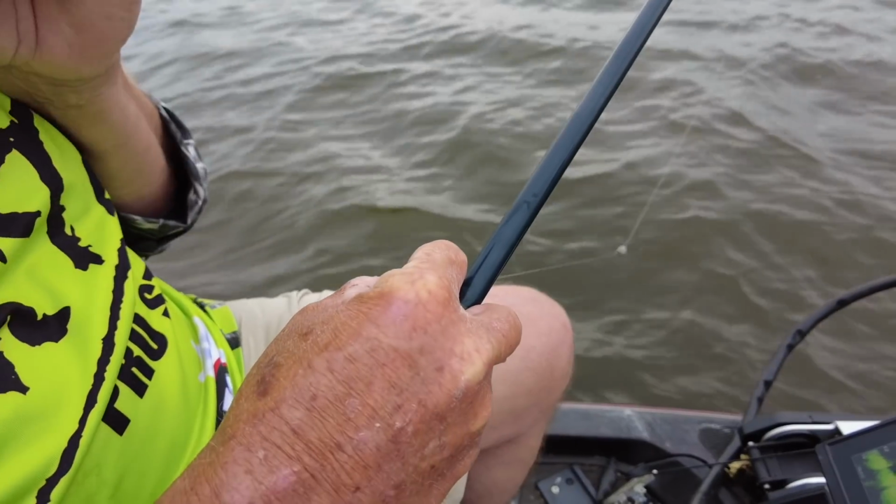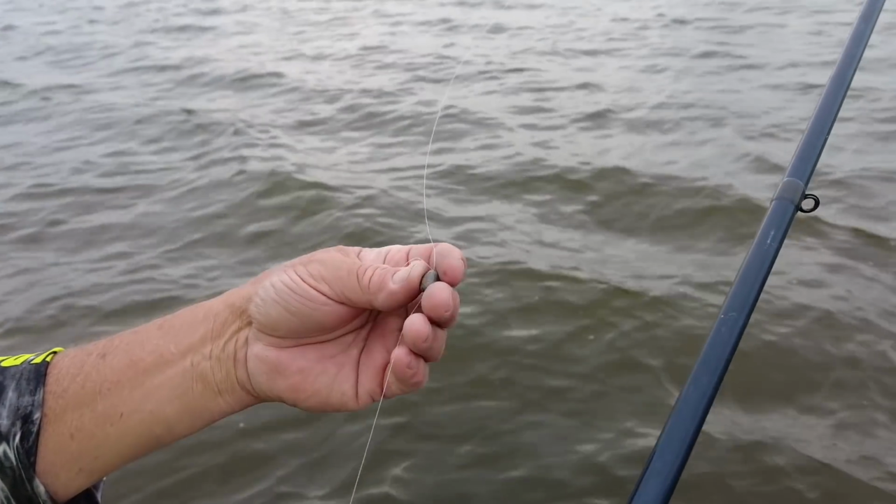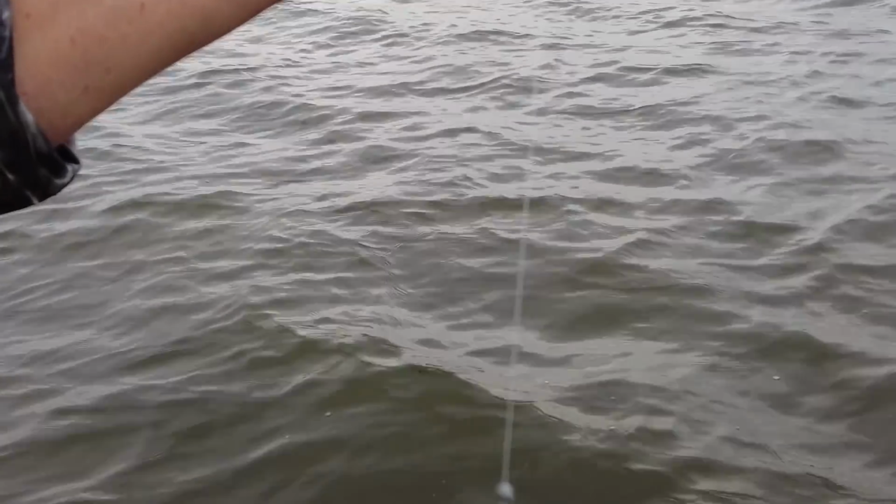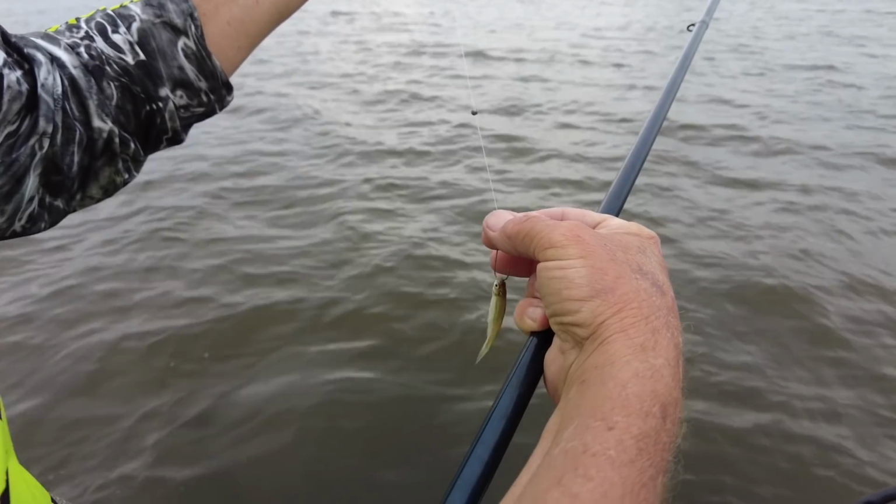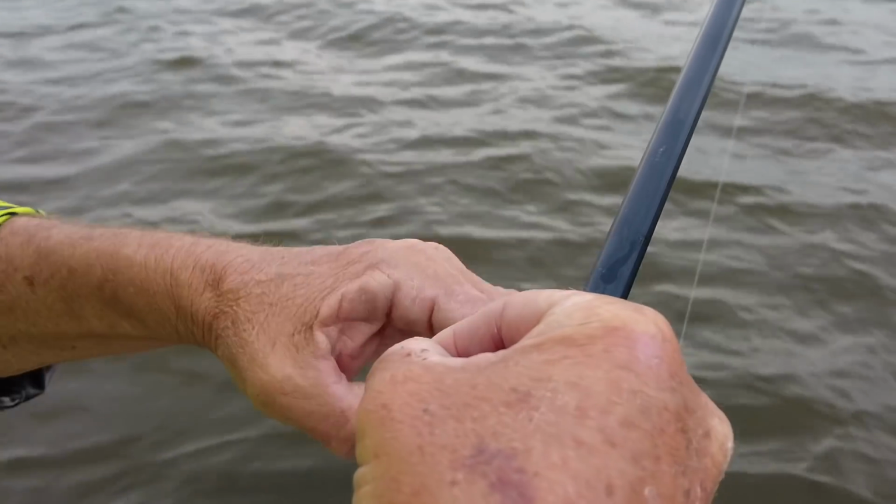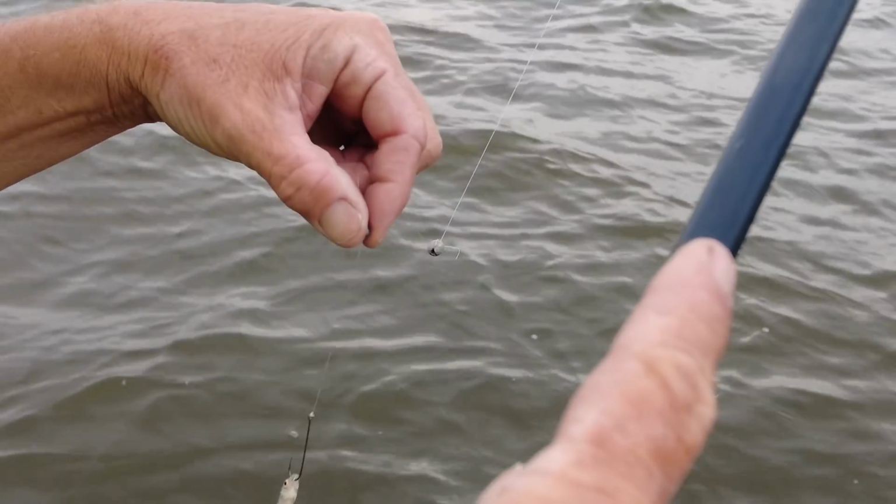All right, so what are we doing here? We got a big weight up top. I got a 3/8 sinker, about 12, 14 inches of line, and an Eagle Claw 214, size 2 hook. I put just a little bit of split shot above the minnow. It holds him still where he won't swim around that stump.